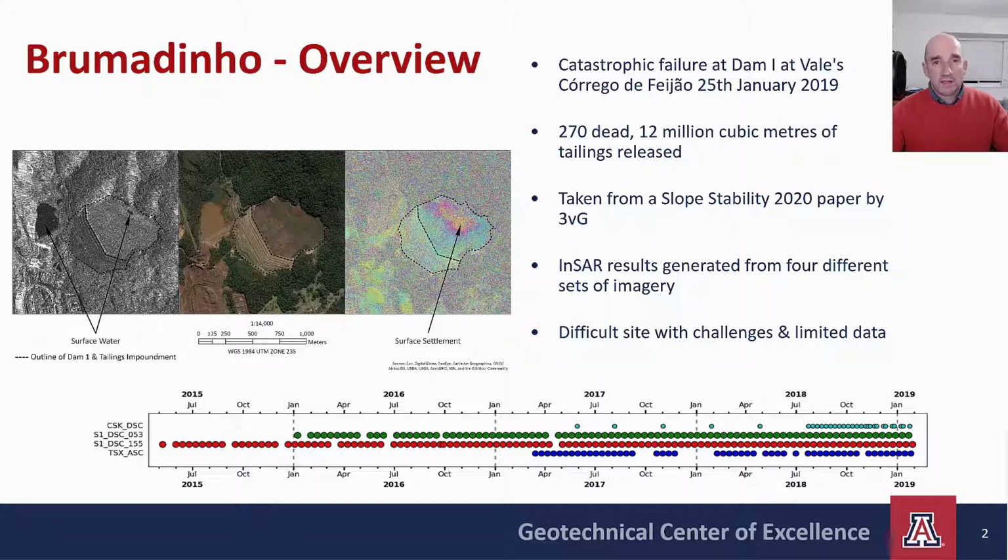Sentinel-1 has two excellent stacks of data going back years, but low resolution of course. These are also both descending. And then at the bottom there is a good stack of TerraSAR-X images, which are ascending.